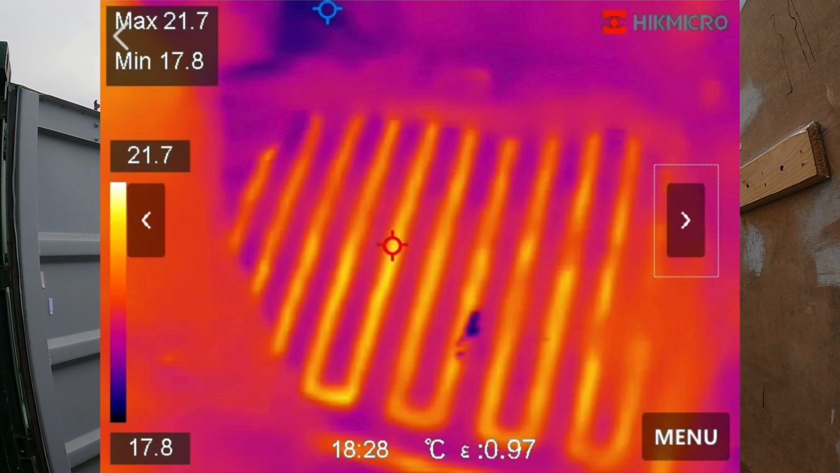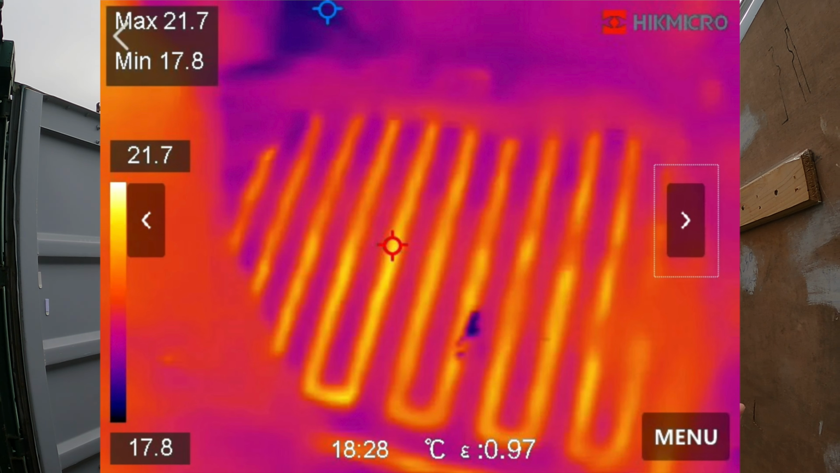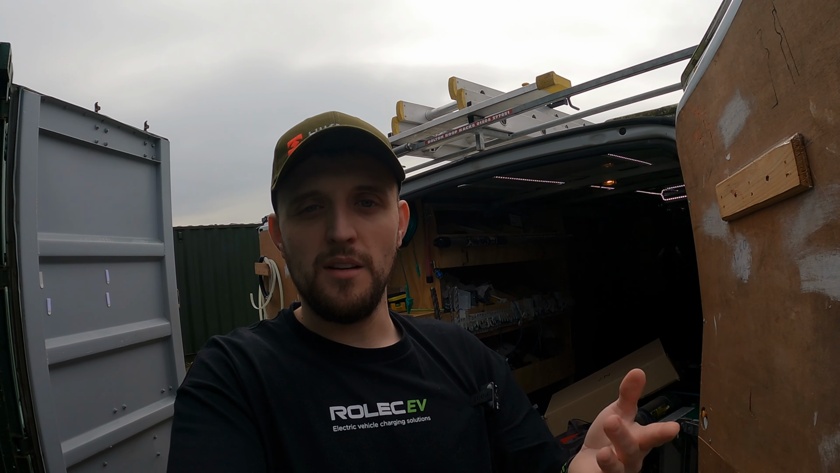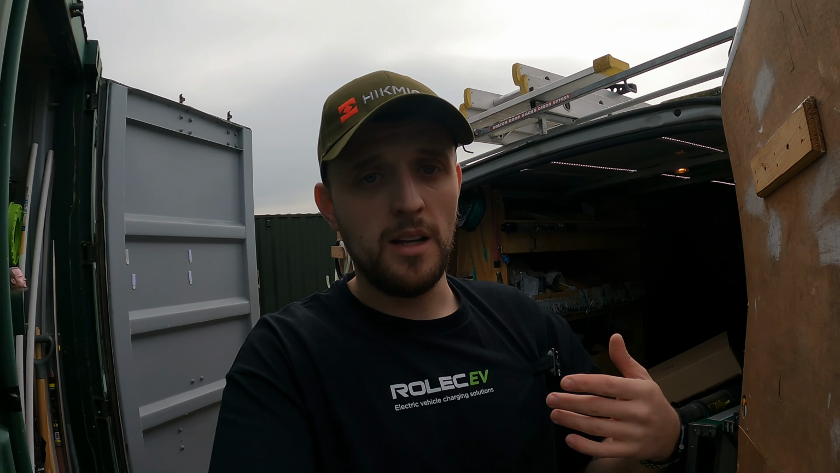And one of the benefits of this is I gave the client a shout up the stairs. I said, come and have a look. She can see that the underfloor heating's working perfectly fine. She can see where it's been installed. Just gives them a great bit of peace of mind, you know, and myself as well.